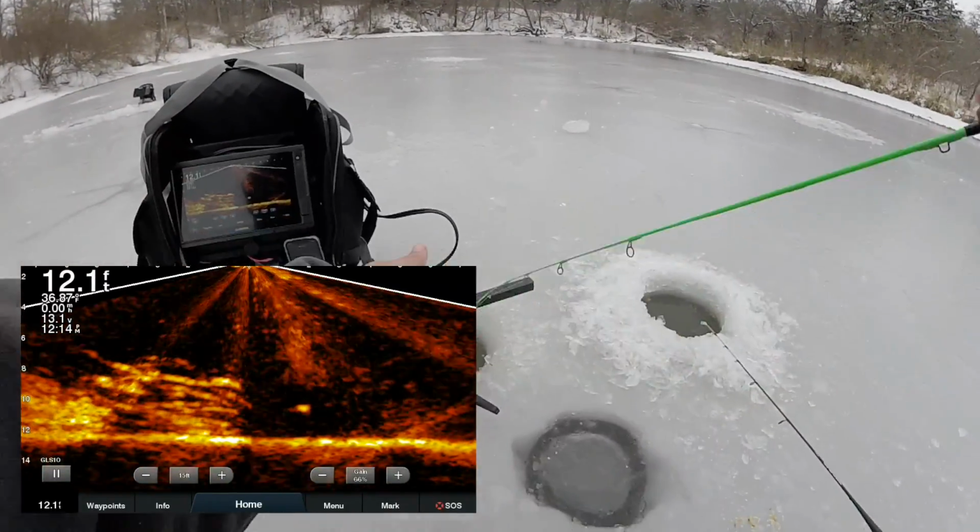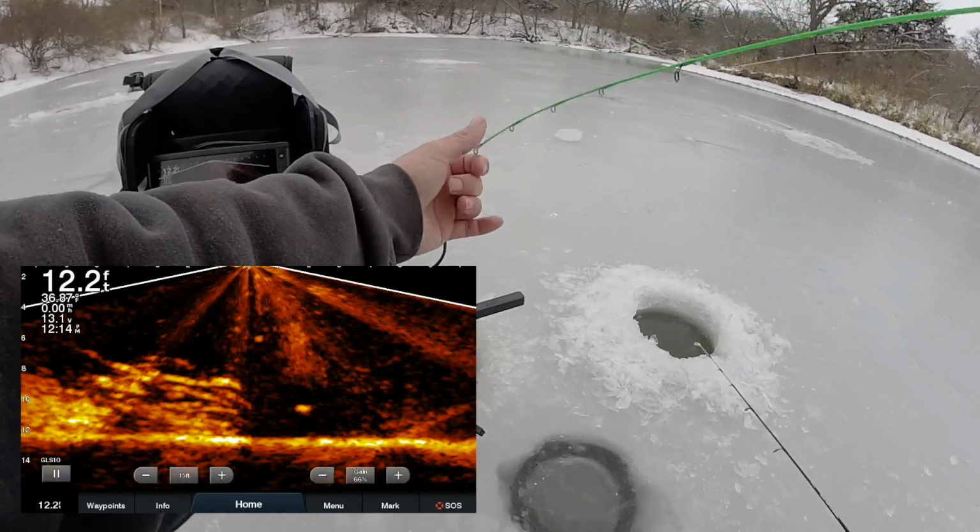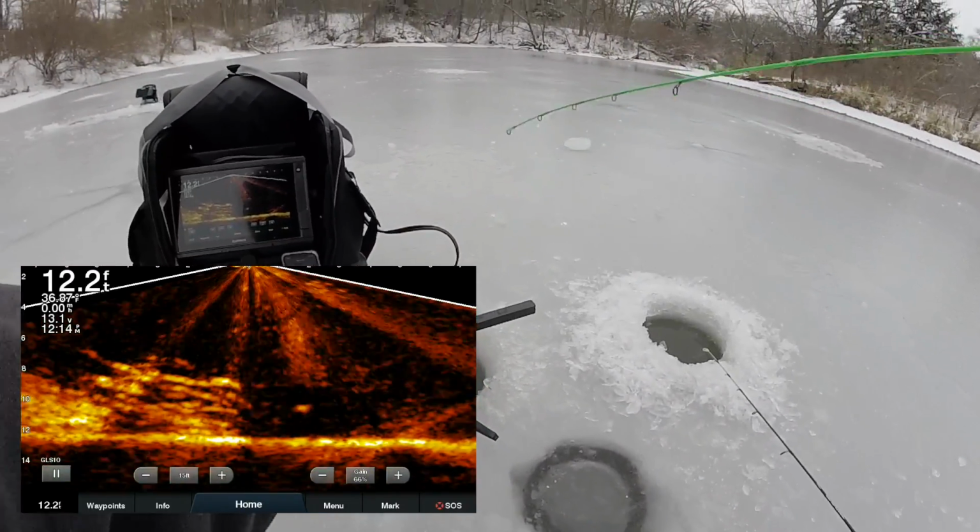Saw that crappie shoot down a little bit on the Panoptics. Really glad I got the Panoptics. It definitely helps. I wasn't quite sure of it when we were in Minnesota.